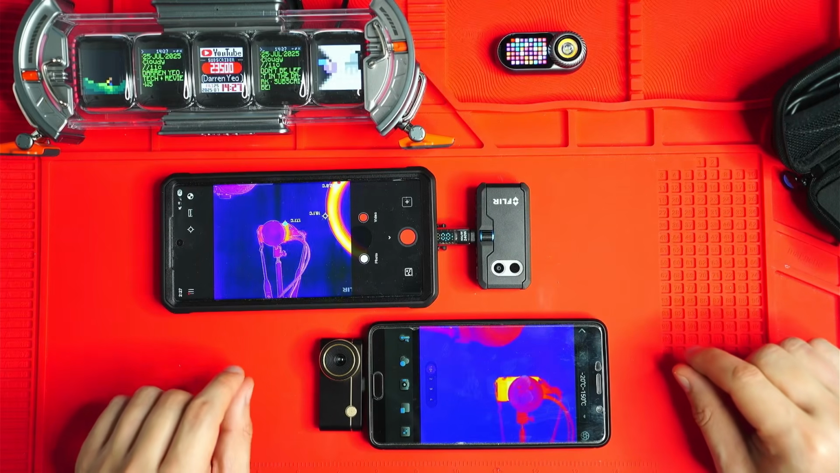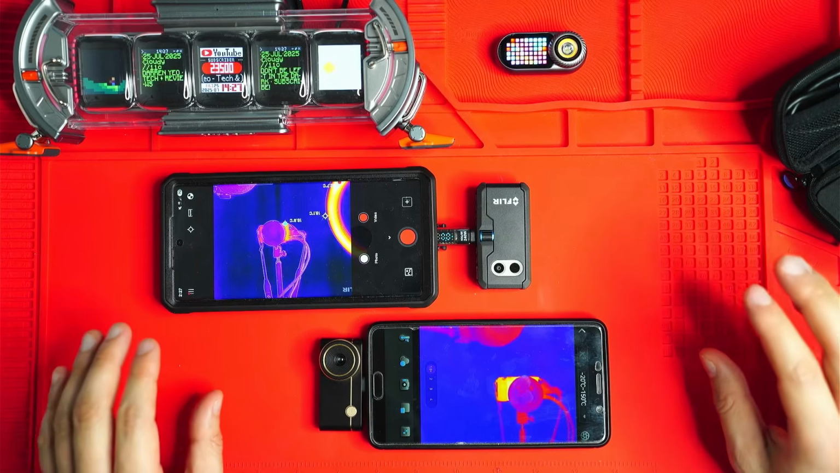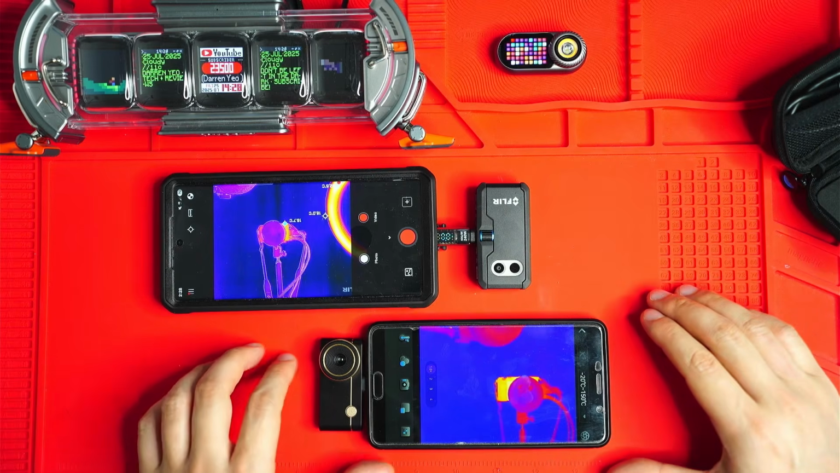So I find that makes a big difference during the daytime, where a lot of the buildings are hot, a lot of objects start to approximate each other in temperature. The lower millikelvin value just produces a better contrast image with less noise.